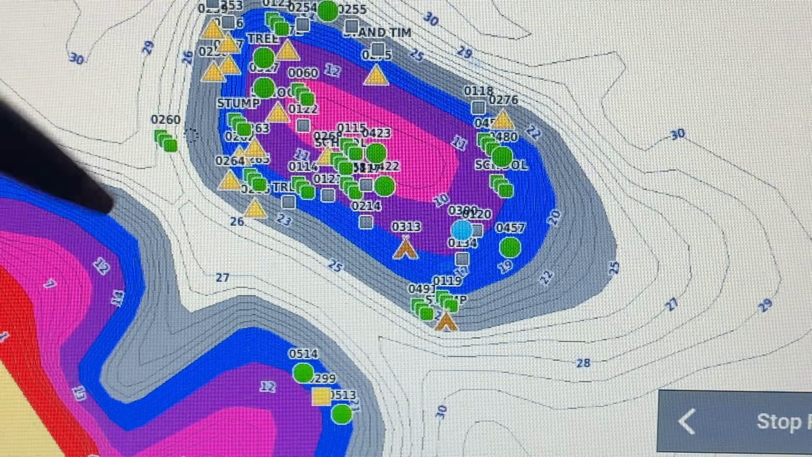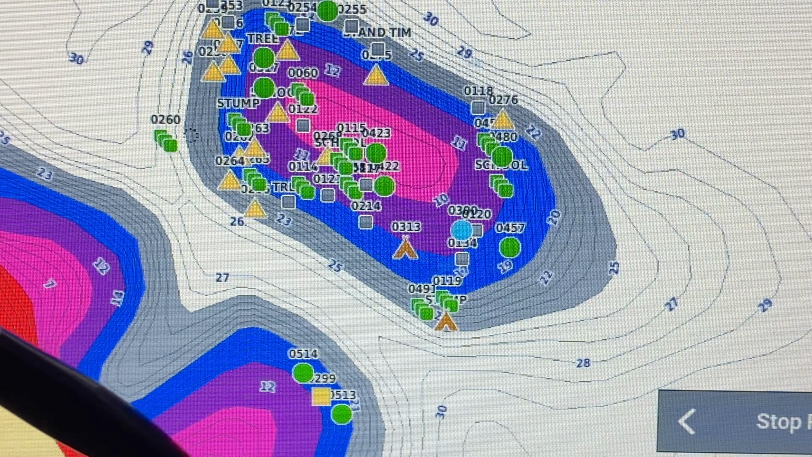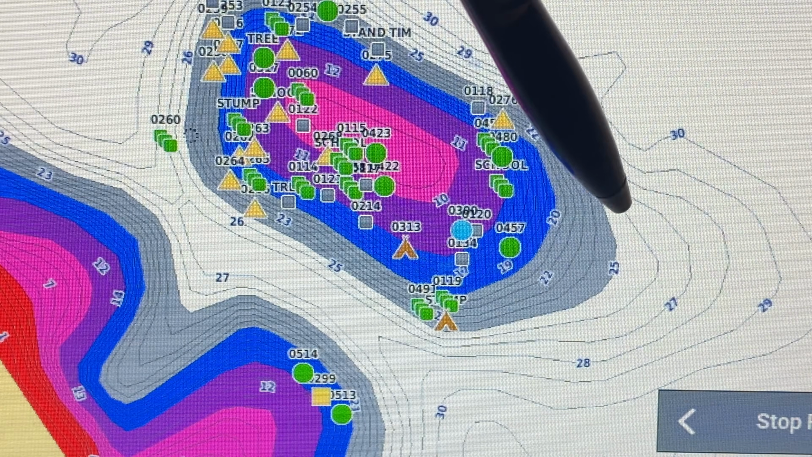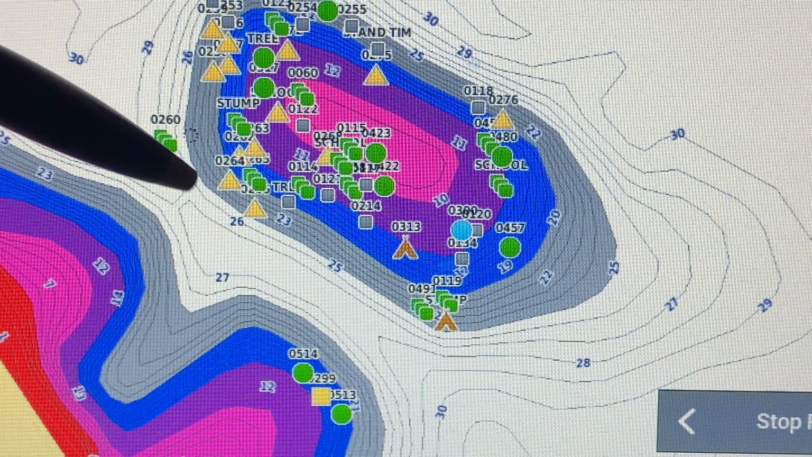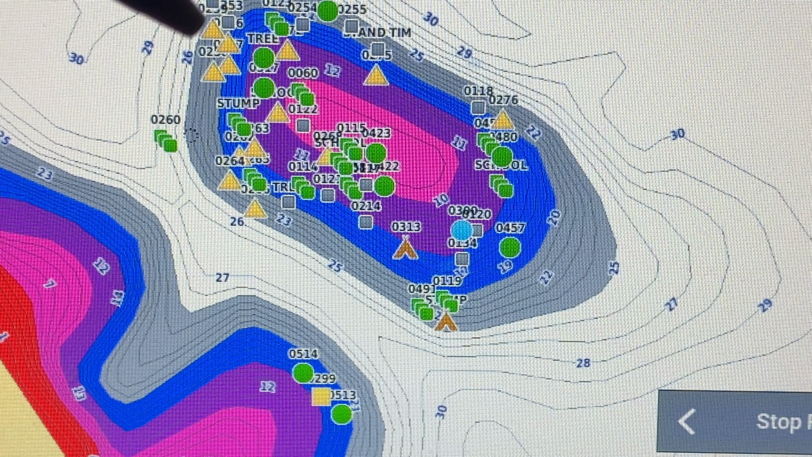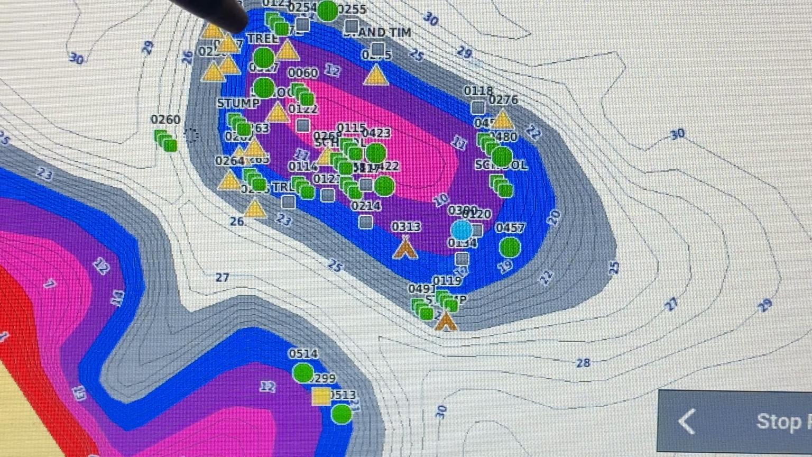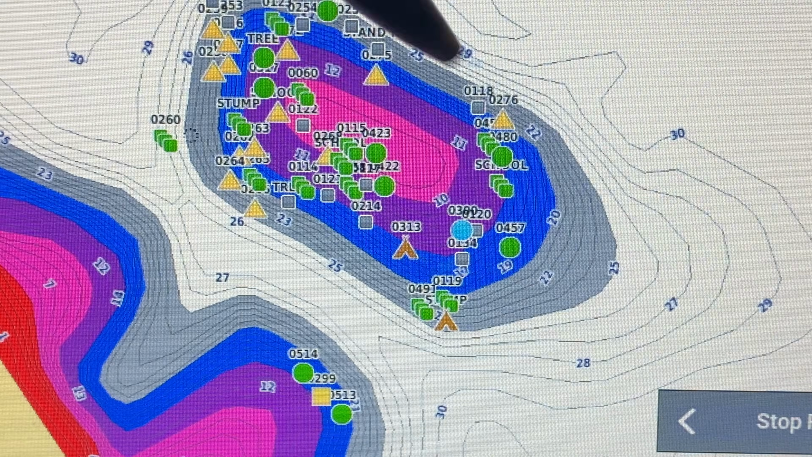See how that color right there is pink? That tells me that's 10 foot right there. 10 foot at the top of it, but look all around it. My goodness. It's a ton of stuff, a ton of cover on top of this hump.